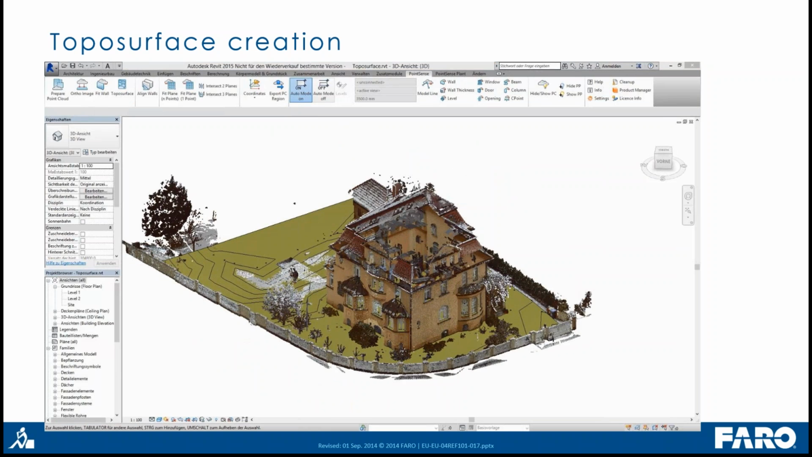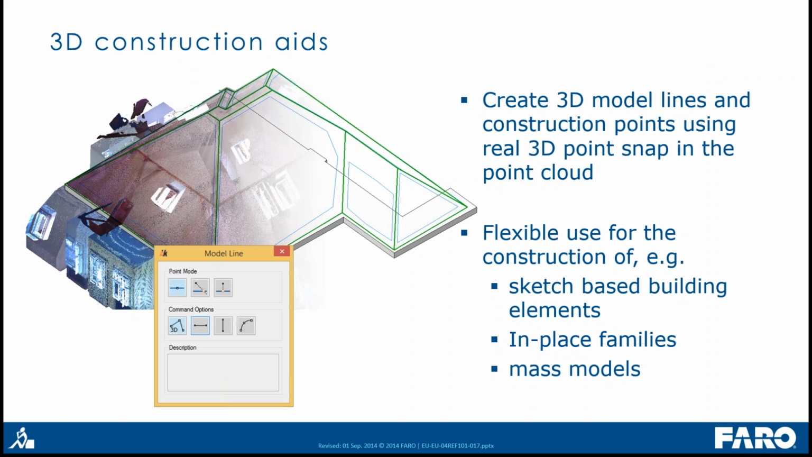Okay, so you have seen several functions to create objects in the point cloud: walls, windows, columns, beams, a topo surface. But what about all the objects that have much more complicated shapes? For that, we can use different kinds of construction guides, model lines, construction points.